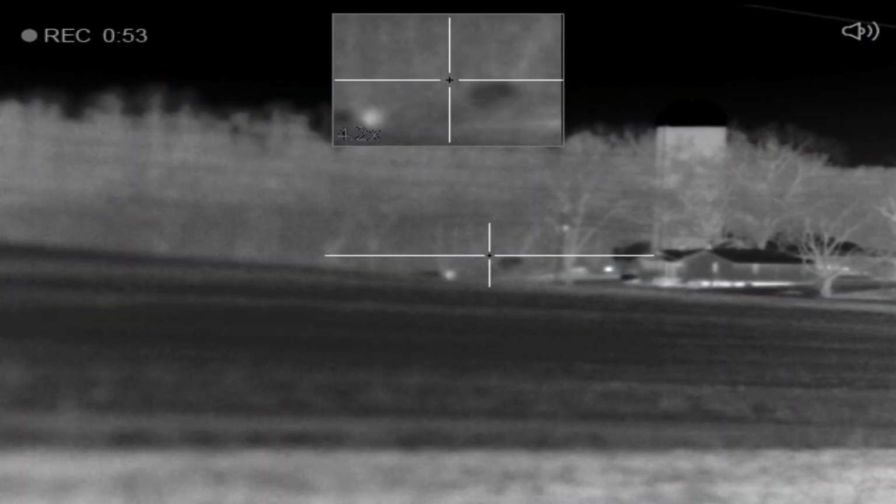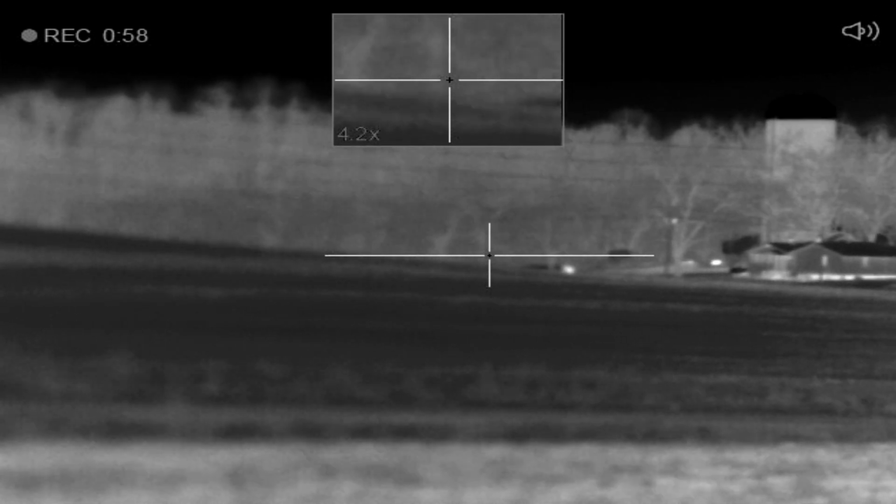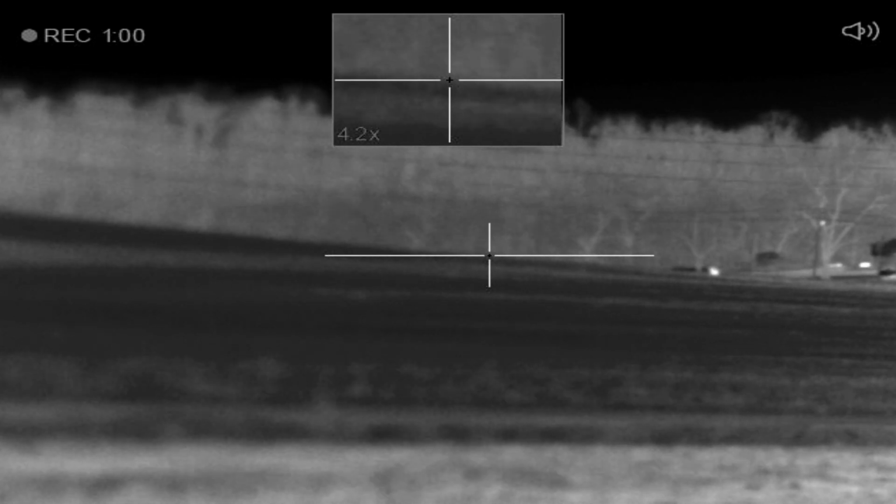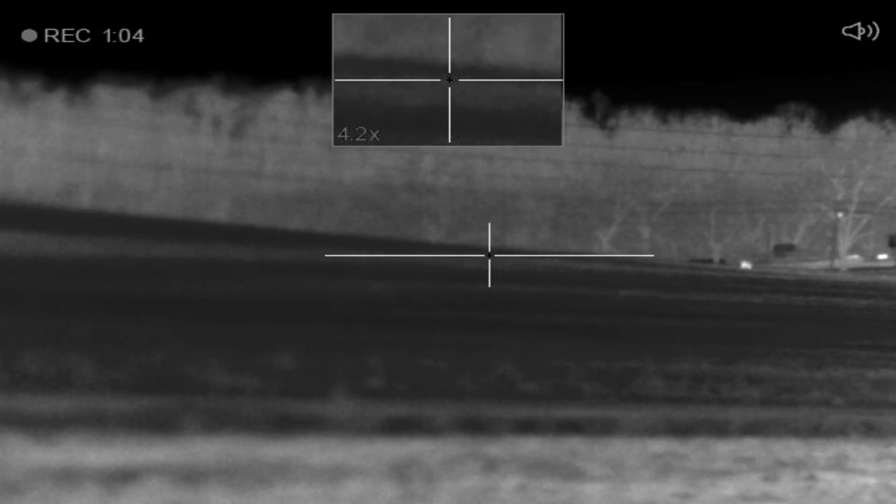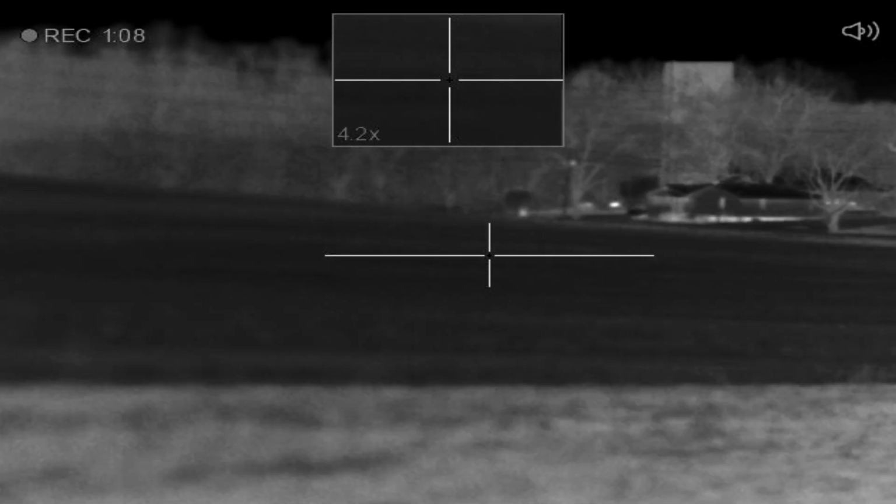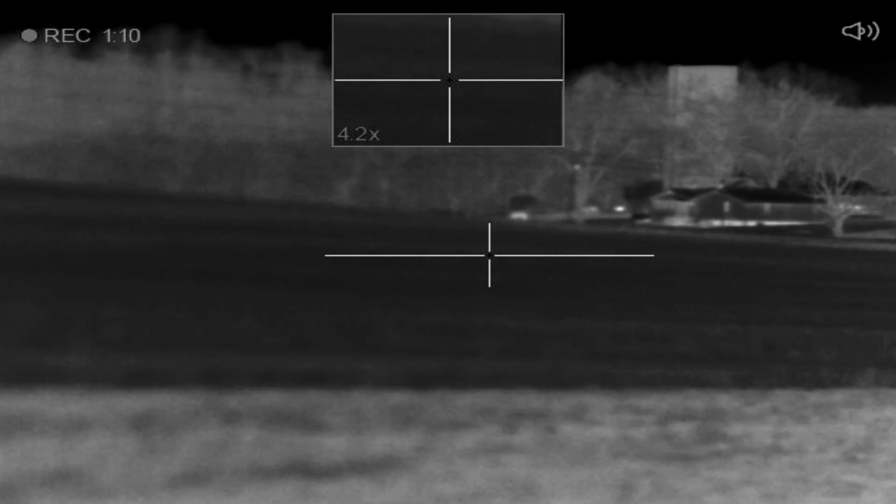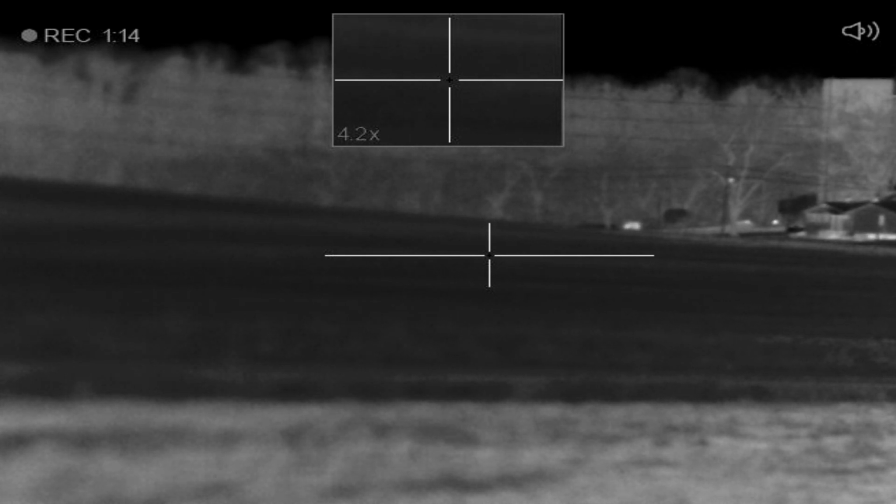Just when you think you got all those coyotes figured out, they throw you a curveball. What's all the hype about? You go in, push a button, coyotes come running, right? Couldn't be further from the truth. Now we're into January. Coyotes acting a little bit different than they have been for us. All of your distress sounds aren't working like they have.